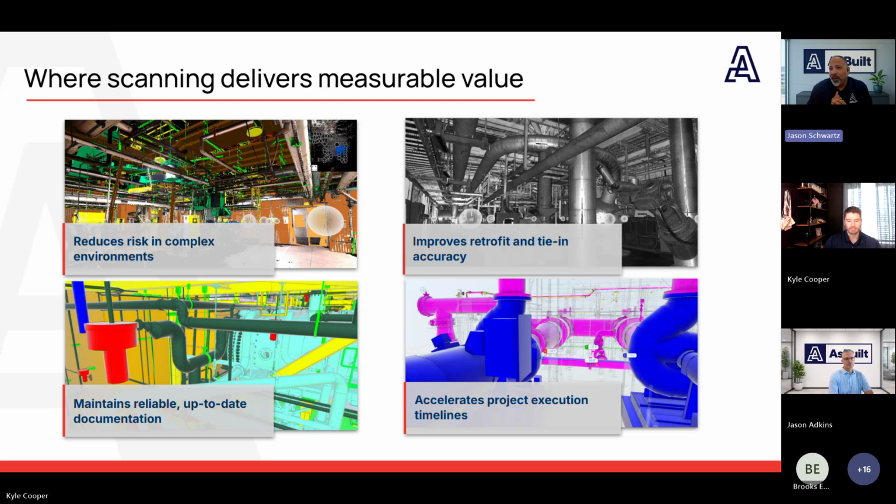Accelerating project execution timelines. When the team has better information from the start, things tend to move faster. You cut down on repeat site visits, you reduce back and forth during coordination, and avoid some of those late surprises that can slow everything down. So while scanning doesn't solve every problem, it definitely helps projects move with a lot more confidence. So really the theme here is pretty straightforward. Better information up front leads to fewer surprises later.